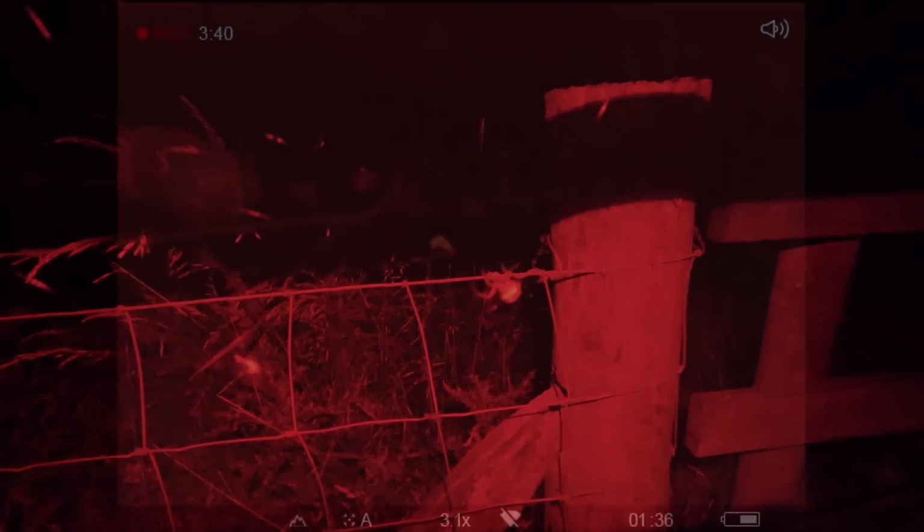And this is why I use my head torch when opening gates or climbing over them. There. Just scan to the side of me with the thermal, and here we have our fourth hedgehog. I'll see if I can get up close to it. Hello little fella. It's nice to see these about. We'll leave him alone, let him get on his way.